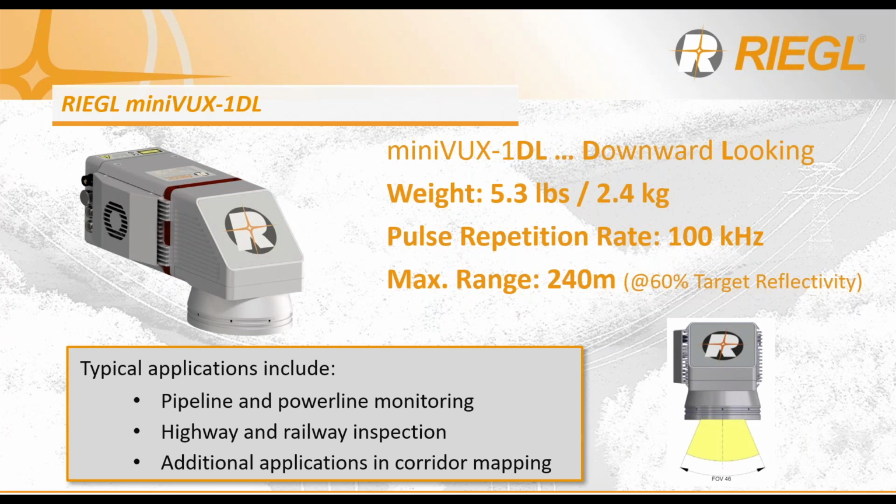Now, due to the downward-looking orientation, it is a little bit more in weight, about 5.3 pounds compared to 3.4 pounds for the miniVUX 1 UAV. However, it's well within the operations for small UAS payloads. And the key difference is the field of view. It's a circular scan pattern offering a 46-degree cone, and it's this cone of data that is the unique scan pattern and why the miniVUX 1DL is so interesting.